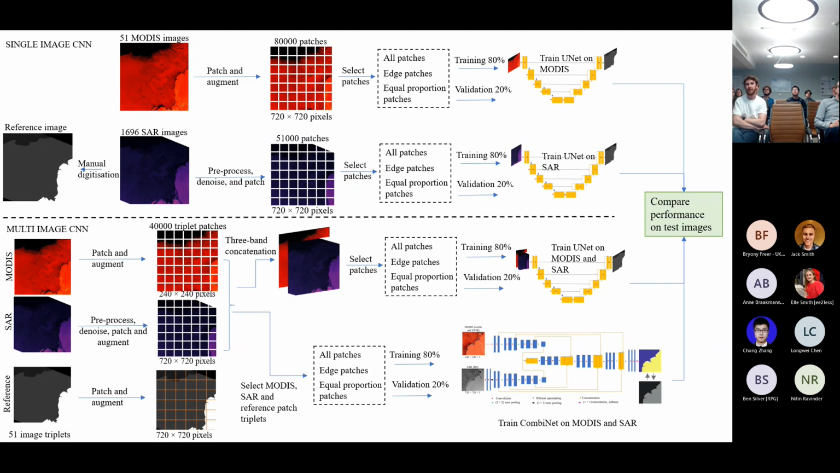And then there's a need with a neural network for all of the images, when they go into the neural network, to have the same height and width. So all of the images were patched so that they had the same width and height of 720 pixels, and that resulted with this number of patches, 80,000 or 50,000.